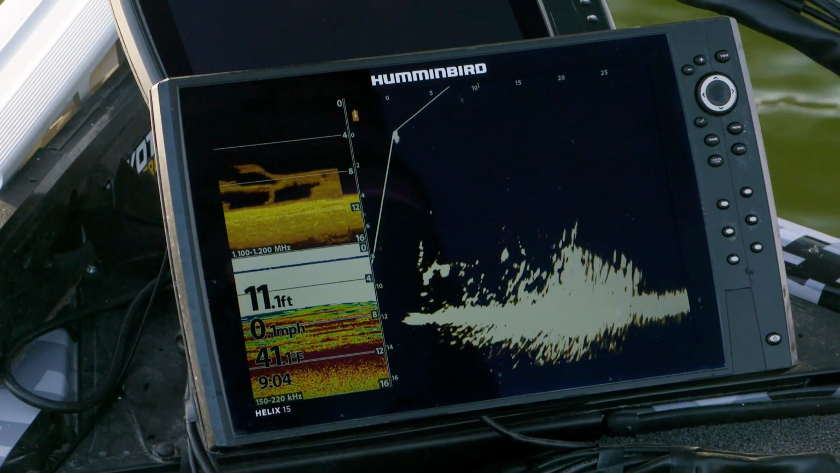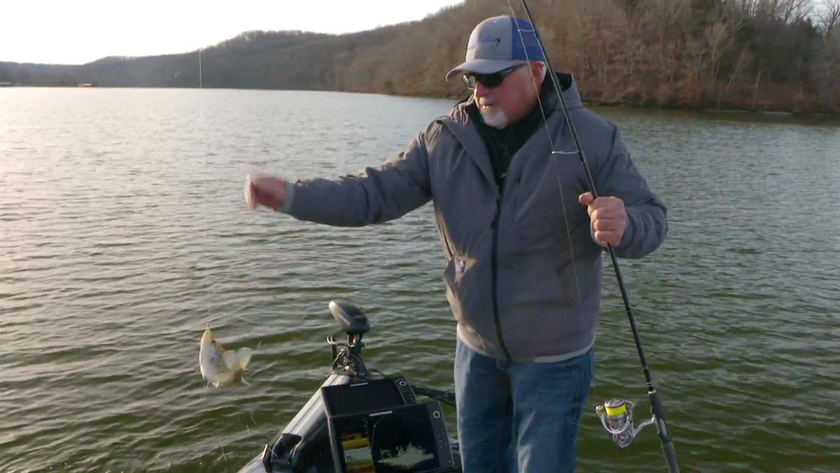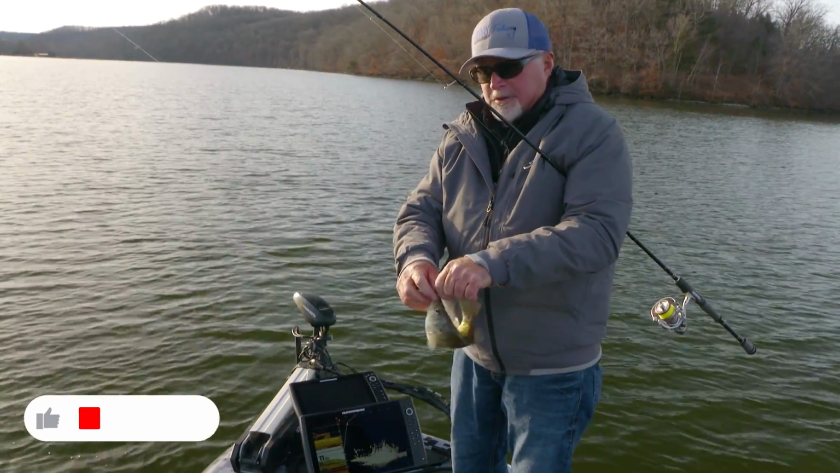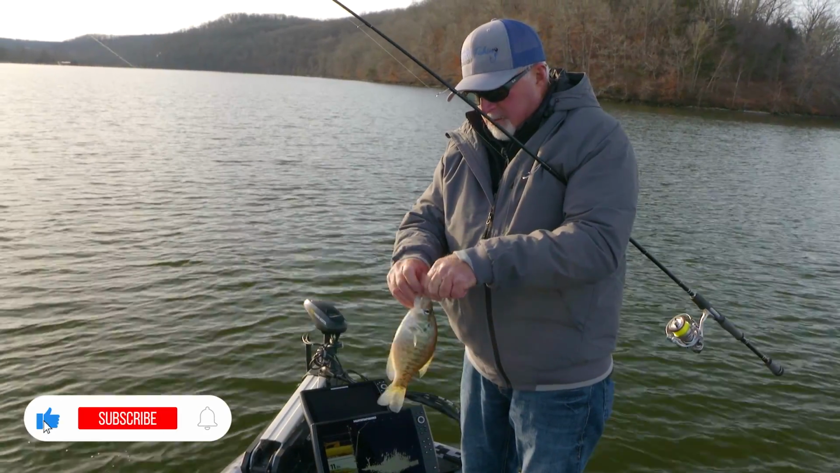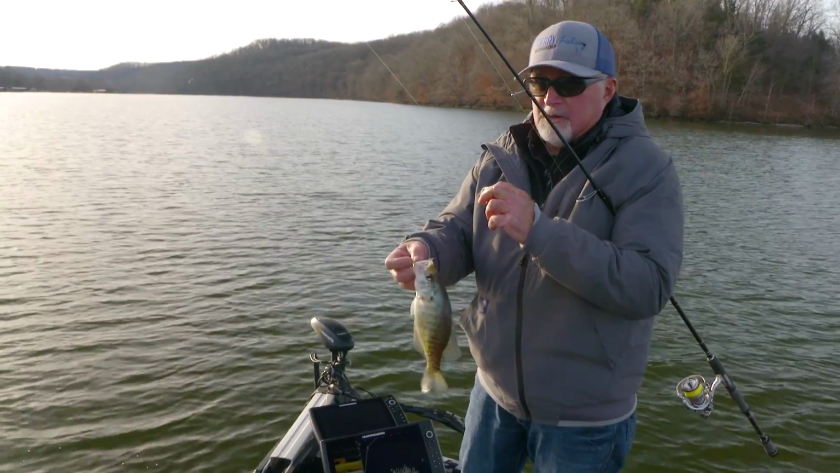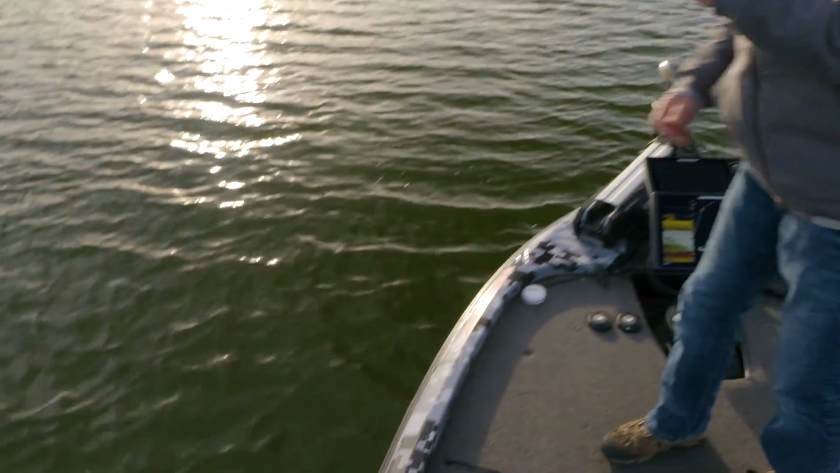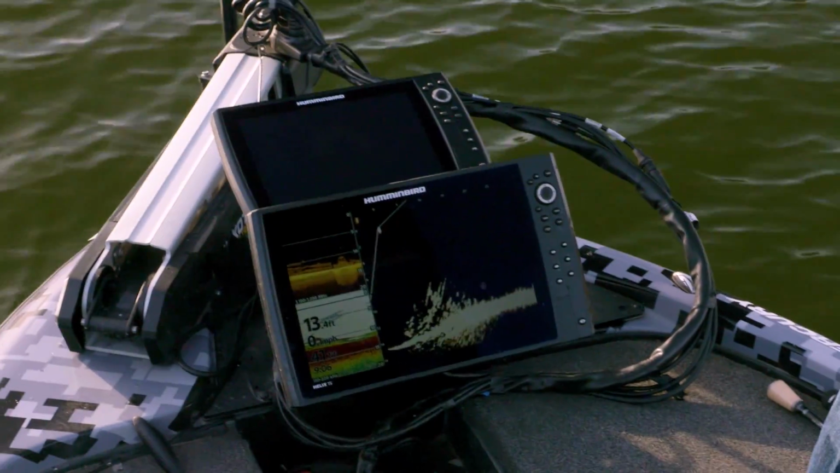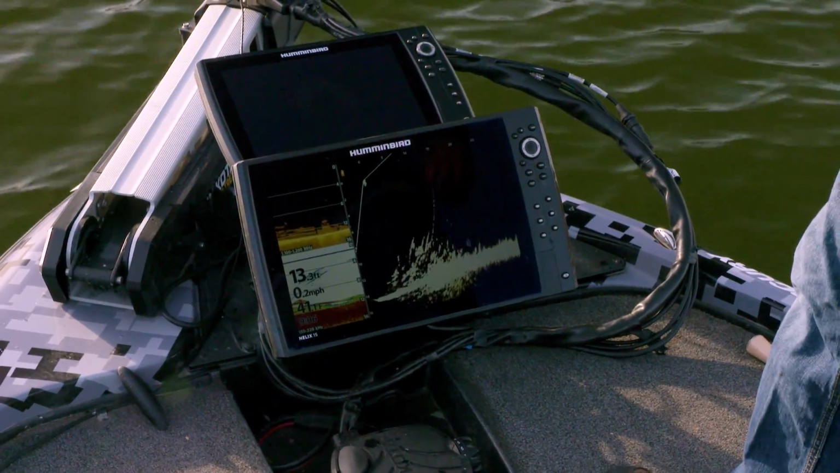There's one coming. Oh, I got him. That was a case of one that's pretty lethargic. He's just laying there. But I put that jig probably within a foot or two of him, and he decided, I think I'm just going to go ahead and eat it. We got it spot locked right now, so you saw that fish just go right back down in the brush that I just released. That's pretty cool.